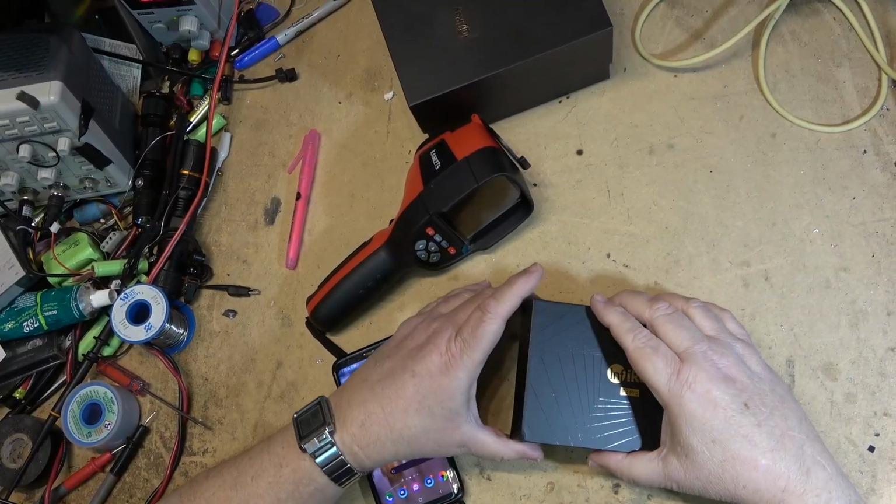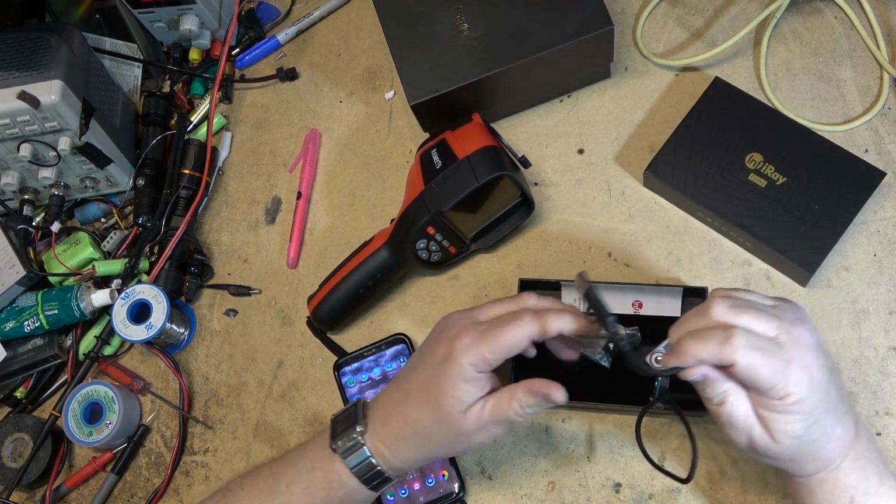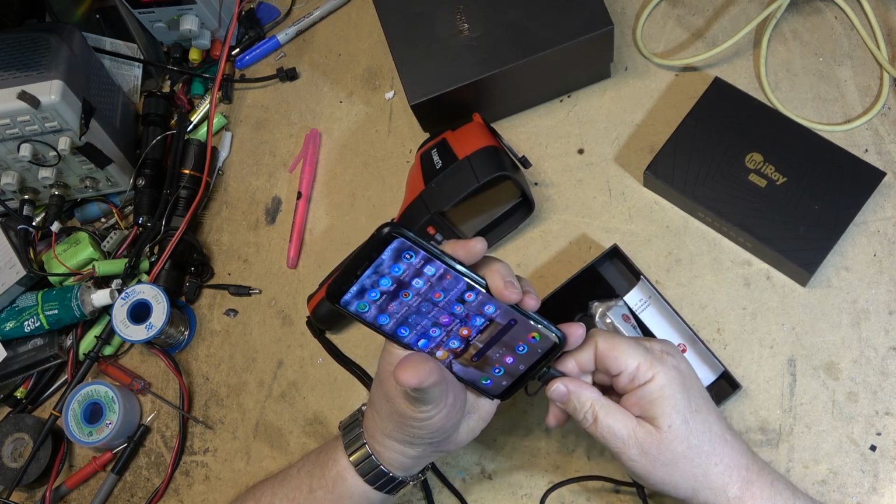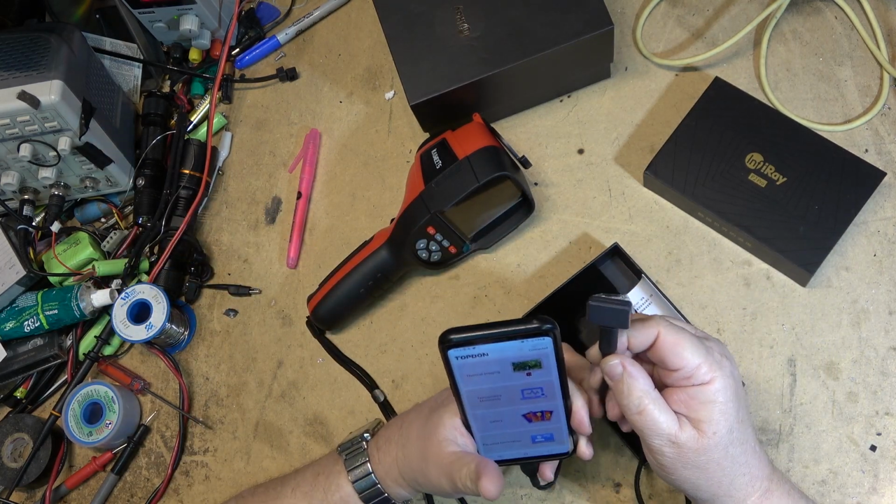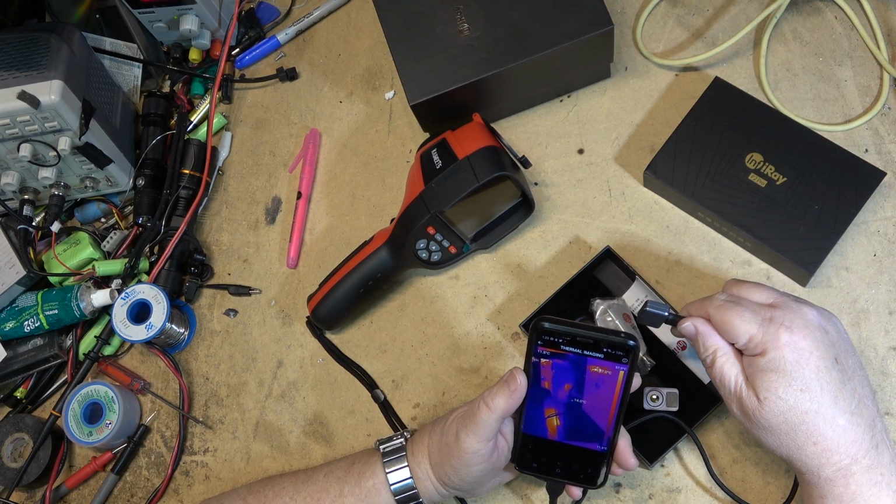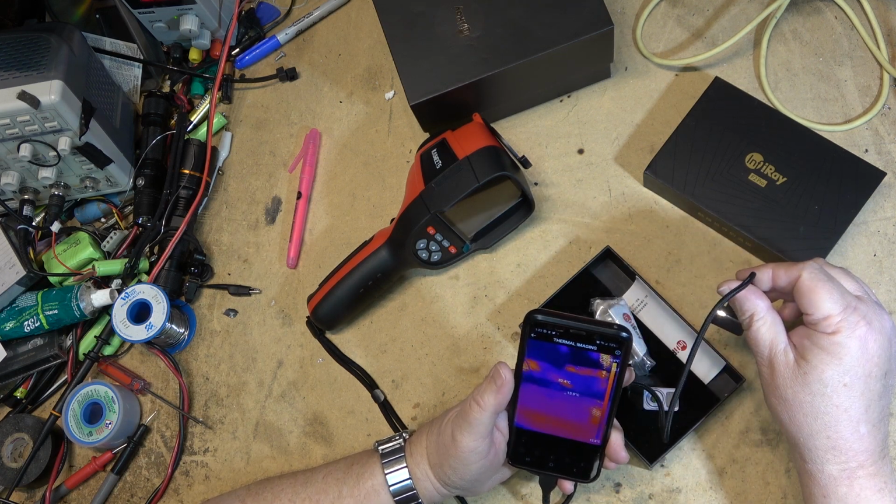The other Infiray I've got is the P2 Pro, which is another one that is quite a popular little camera. Again, it plugs into your phone, but it's a detached camera, so now you're using two hands to operate this one. And it'll load up its software, thermal imaging. I can turn that on, and again, which way does it face? It faces this way, I guess, yeah.